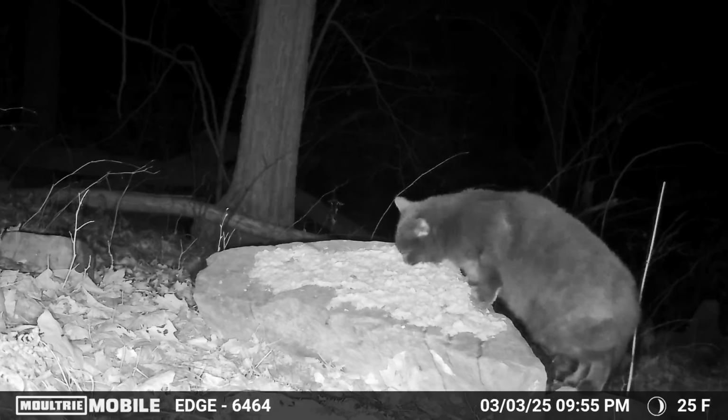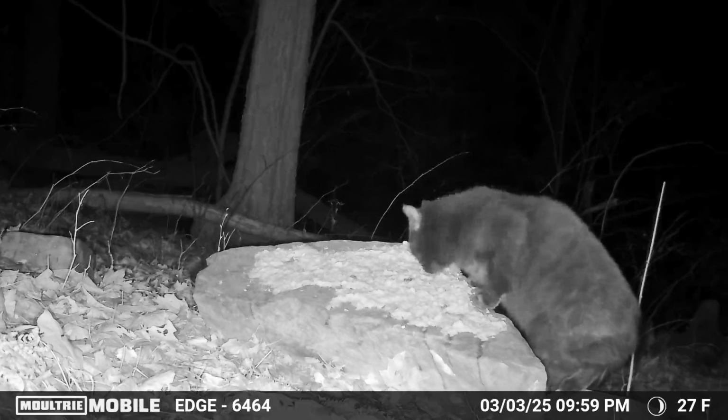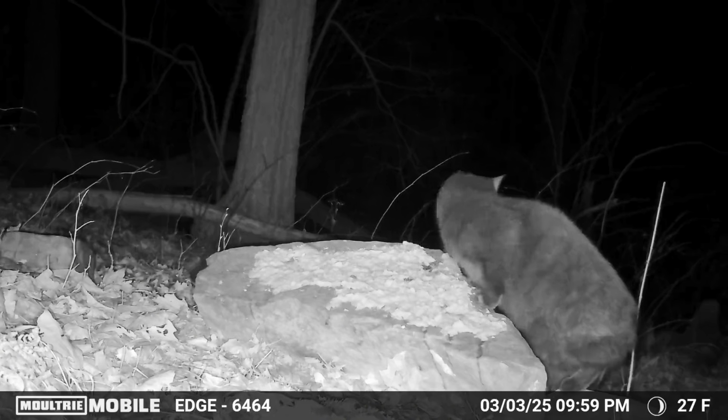We're not entirely sure exactly where this house cat came from. The nearest house is probably half mile, quarter mile or so from here. So he definitely could have made it that far, but the smell of the tuna, I'm sure, really carried across the valley.